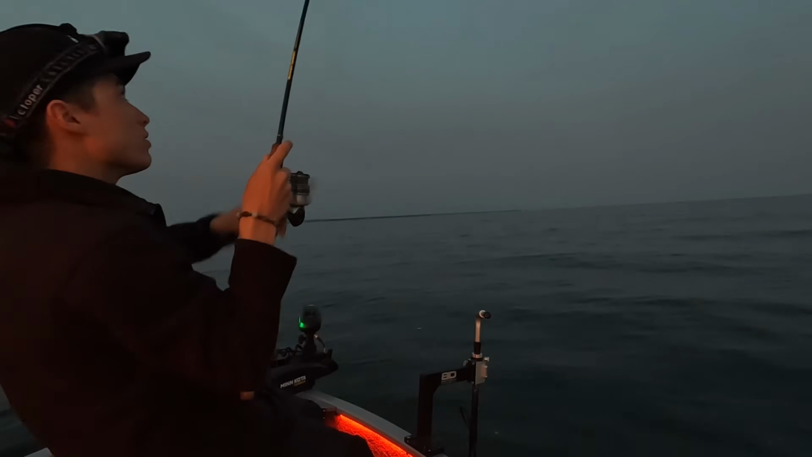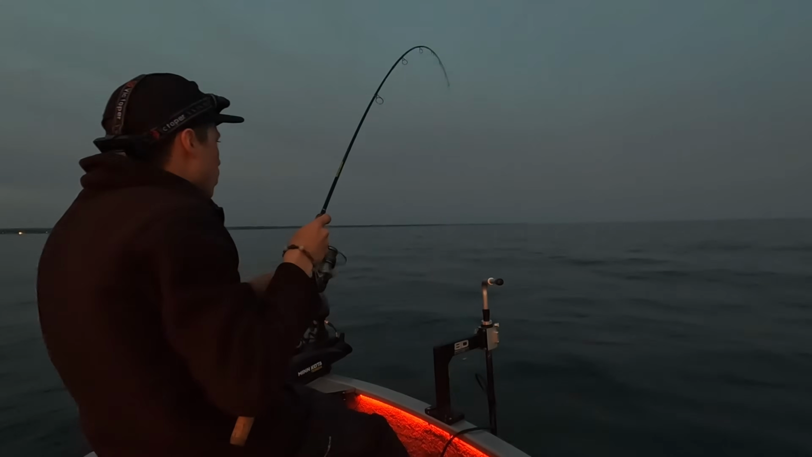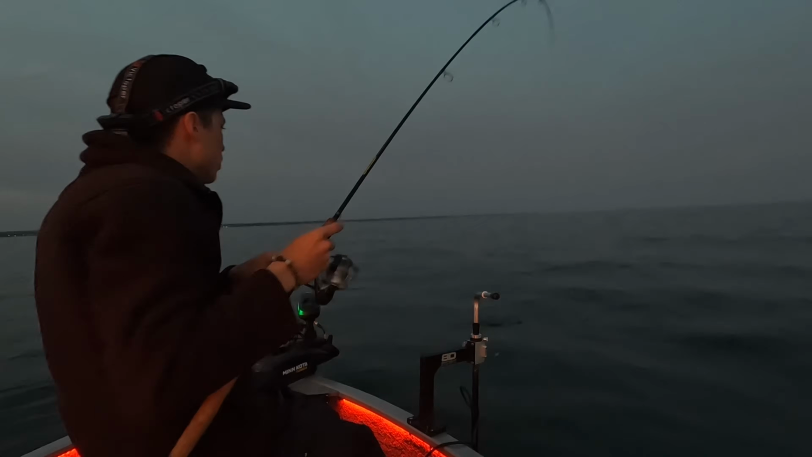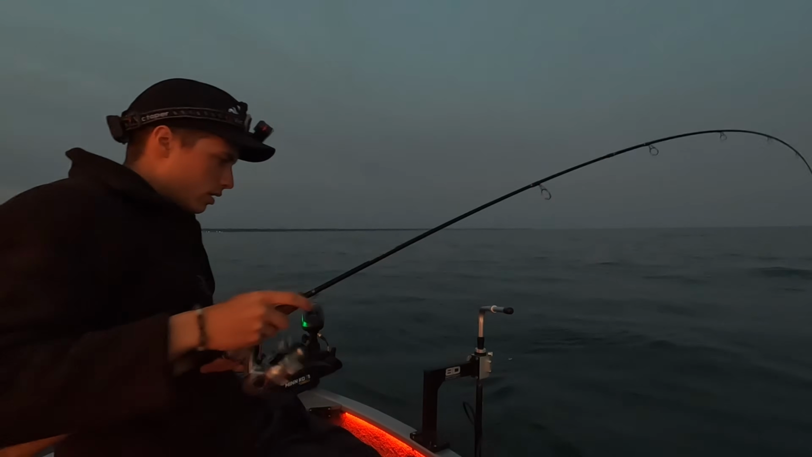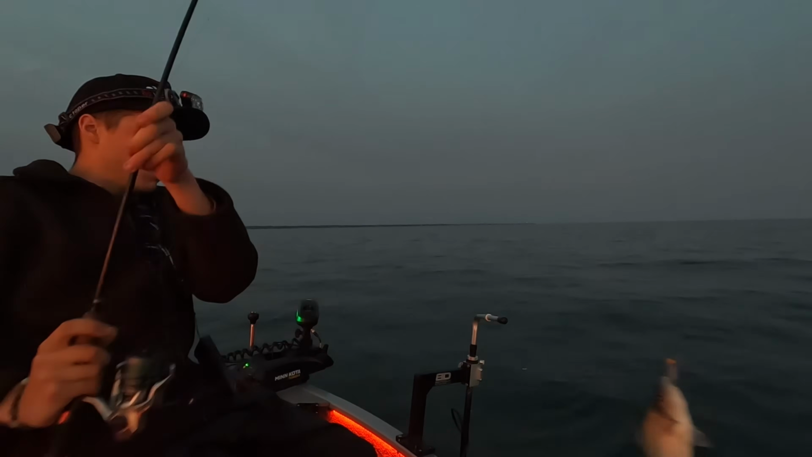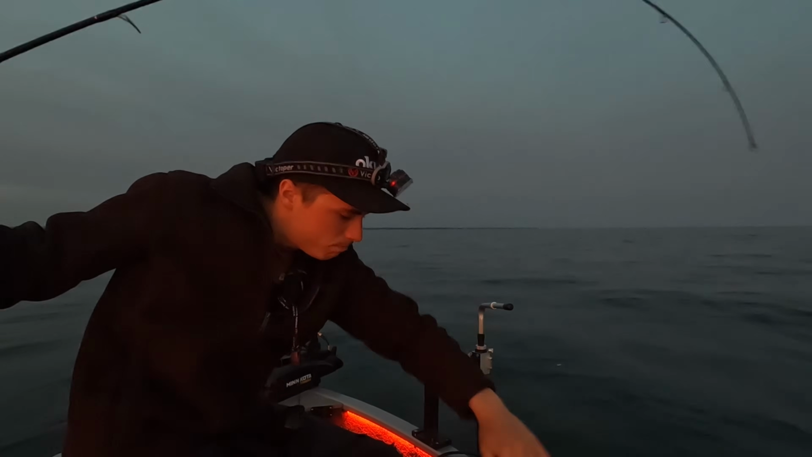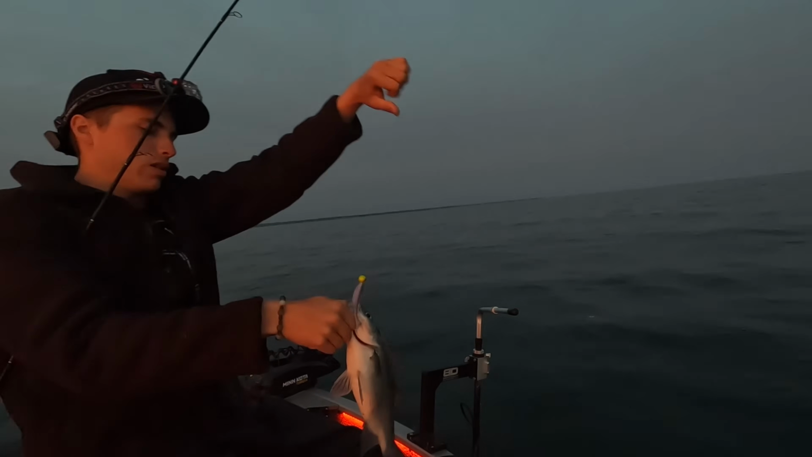Got him, fish on, got him. Ooh, what is that? That is not a walleye. Oh, big silver. Wow. Big silver. No wonder he came over and frickin' crushed it.